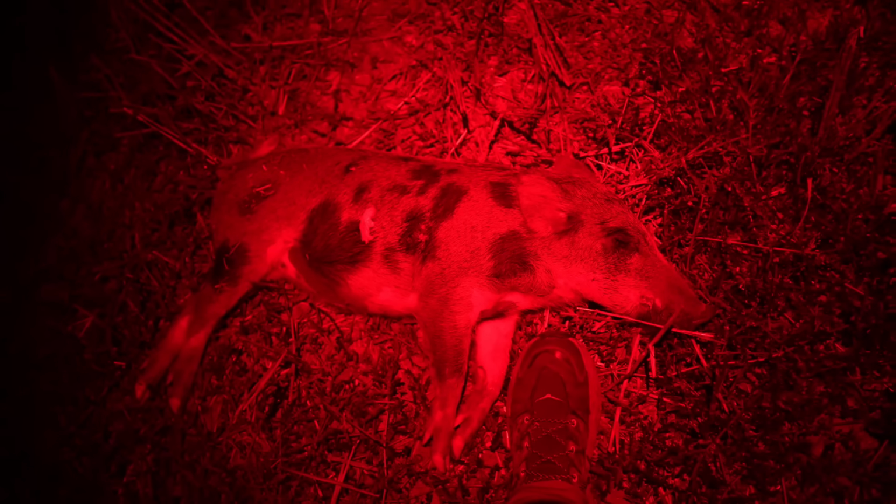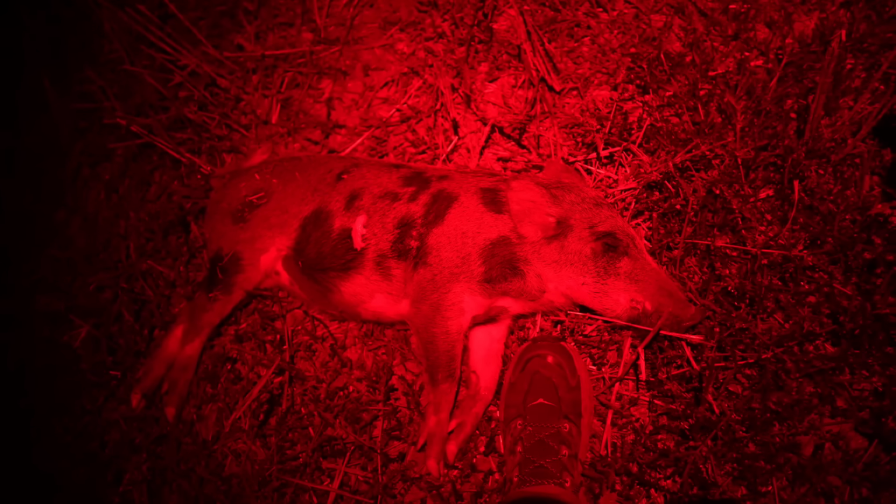There's the old size 11 boot for scale. These guys are only about 3/4 grown, and they are very hard to hit when they're at full flight. Not a bad job of that group though.